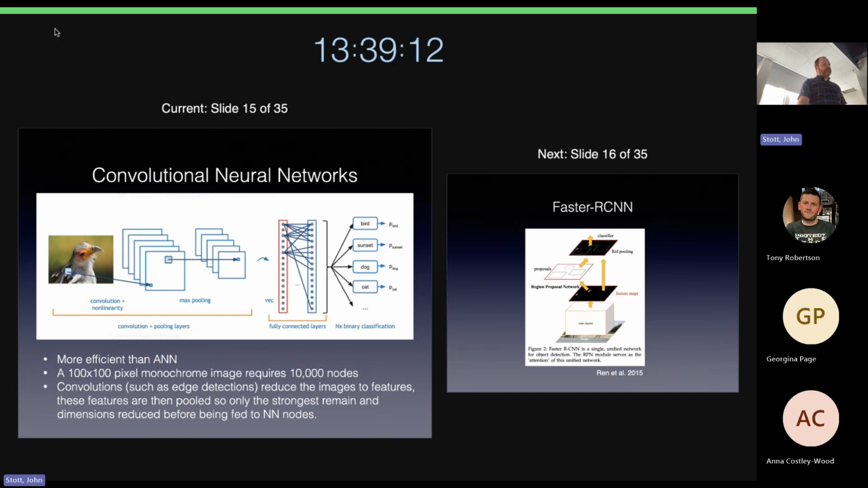I've already said that about the 10,000 nodes, but then you can see it goes on here to the hidden layers, which are fully connected to each other with the nodes, and then it makes a decision as to what it is, and it gives you a percentage value or probability of what it is, and presumably in this case it would hopefully think this was an image of a bird.